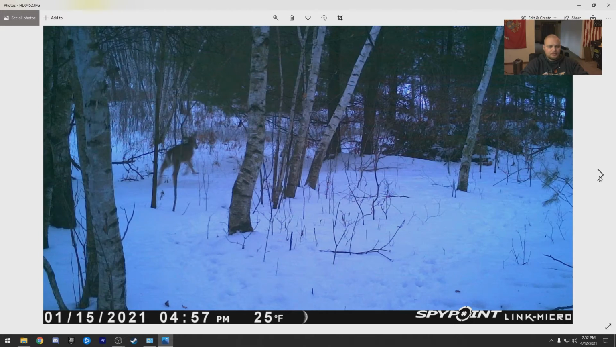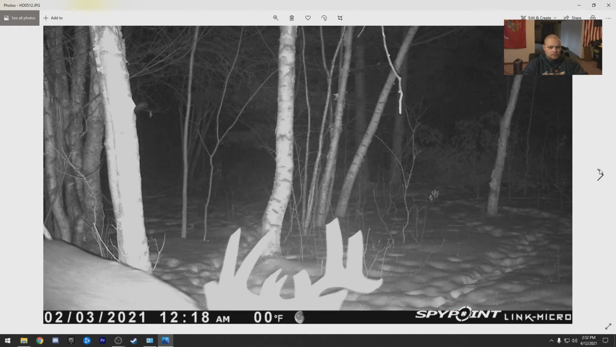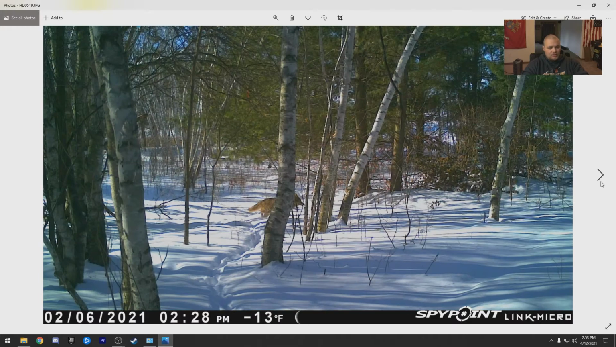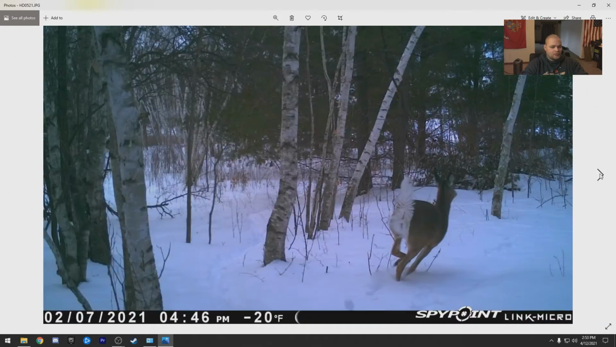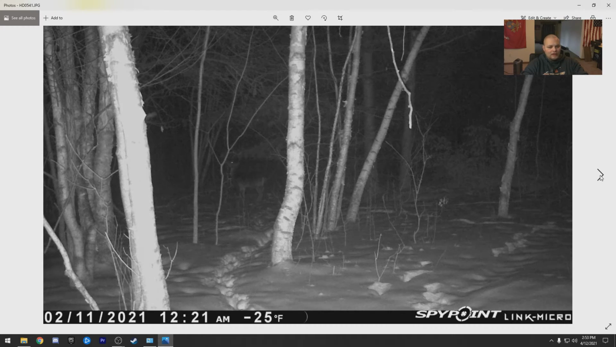Favorite dogs, couple of bucks. And then we get this guy. He sticks around for quite a few days with his stupid face. Trudging through the snow. He was there quite a few times, but we got fishers, we got foxes, we got a bobcat roaming around.